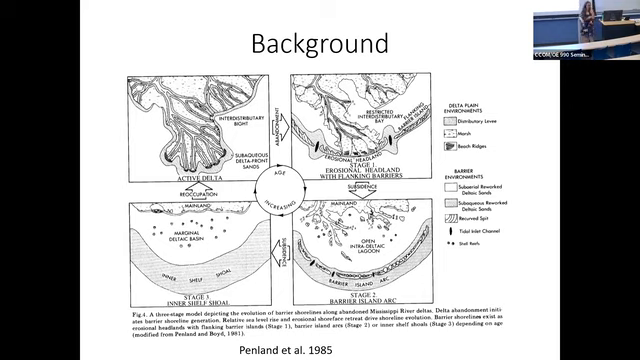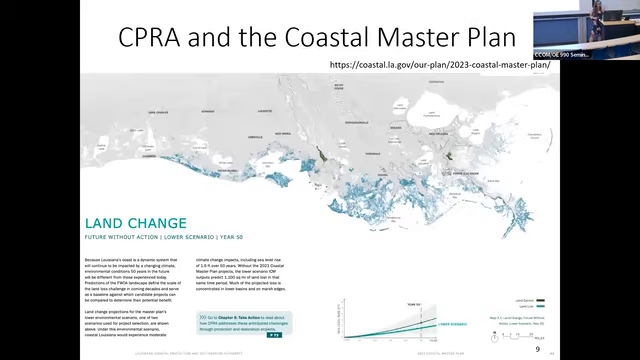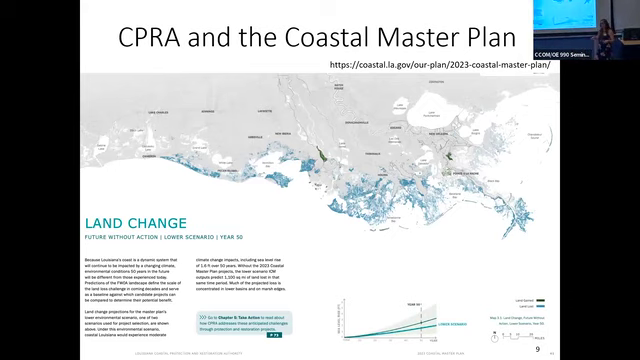So they started something called the Coastal Master Plan as part of the Coastal Protection and Restoration Authority. So every 5 years, they have all of the coastal geologists, ecologists, biologists, everyone they can get together and come up with a master plan for trying to preserve and protect the coast. Now I know that this isn't very easy to see. This is taken right out of the Coastal Master Plan. If you're interested in it, it's very easy to come up with online, or I can give you a link. This is the 2023 Coastal Master Plan.